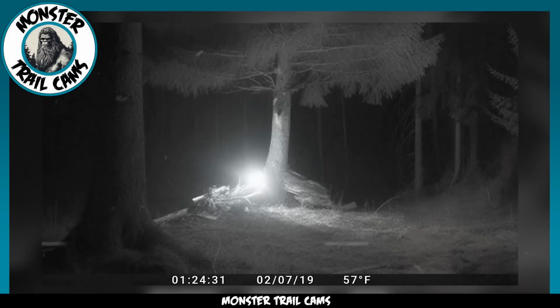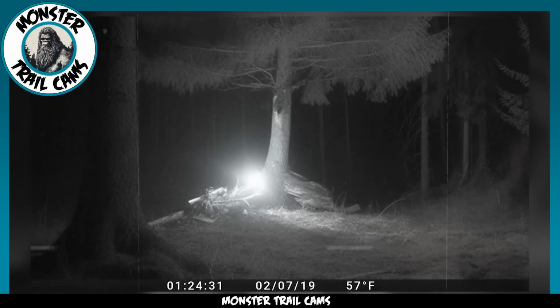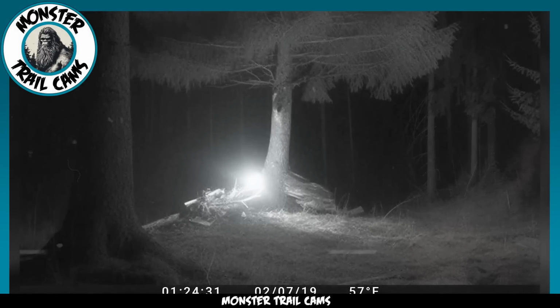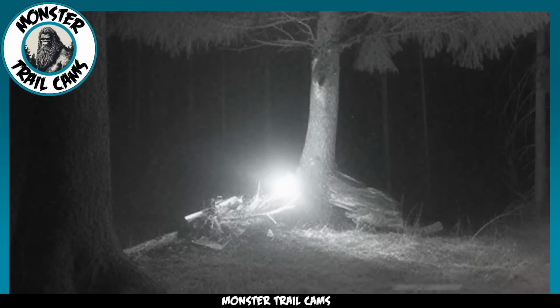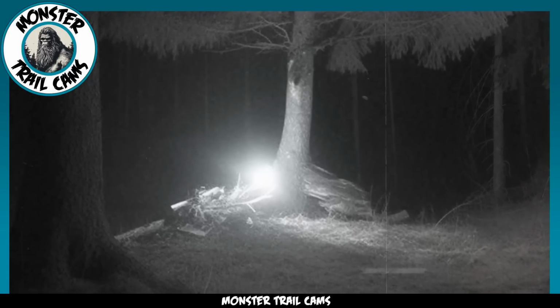Next, we have a still image captured by a Trailcam of a mysterious light near the base of a lone tree in the forest. As most of you know, Trailcams like this one use motion detectors. Something has to set the motion detector off for the camera to snap a photo. So what's going on here? What is the strange light? And how did it manage to set off the motion detector?